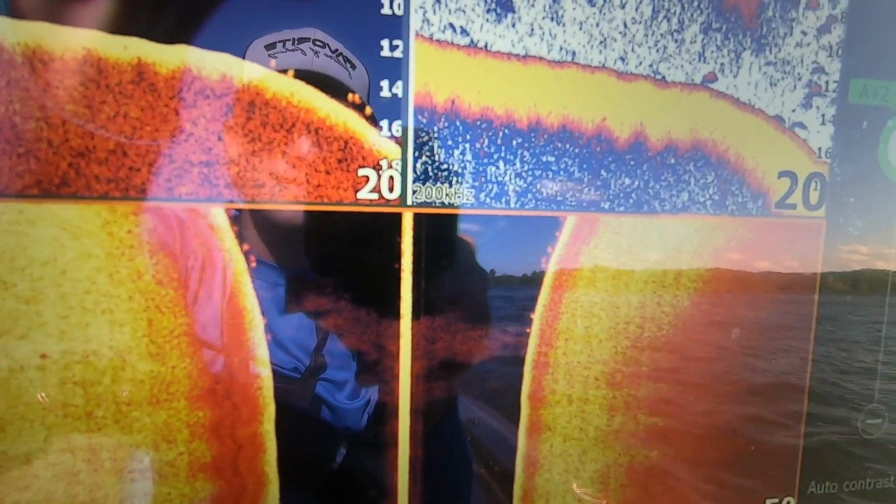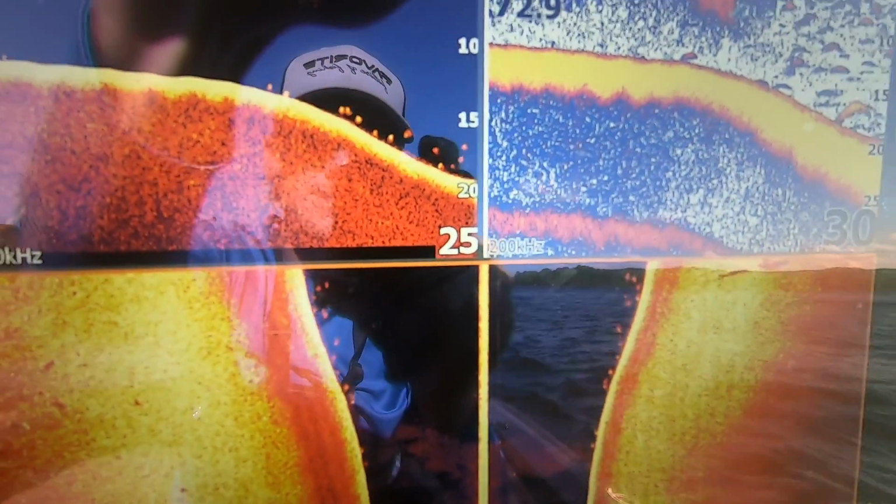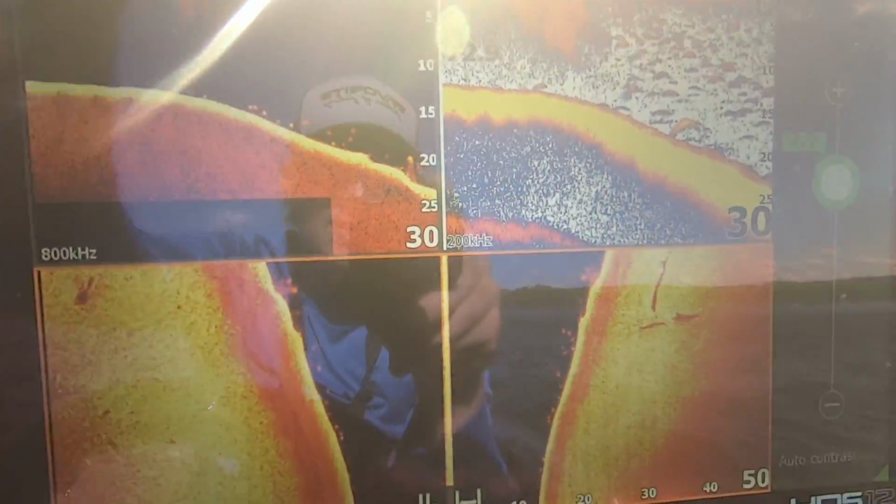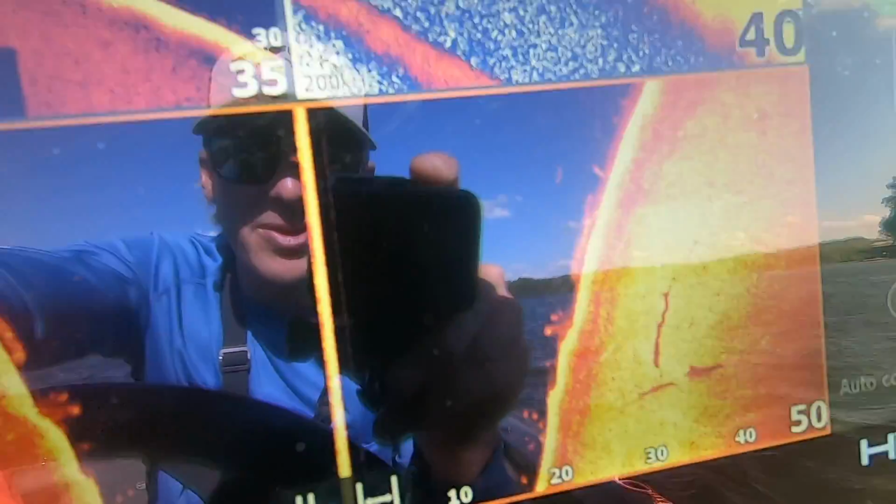Okay. There they are, lined out, baby. Them's bigs. Them's bigs. Alright. Them right there is lined up near the bottom, and them right there is sitting pretty. Those fish are lying on the bottom, they're ready to bite.